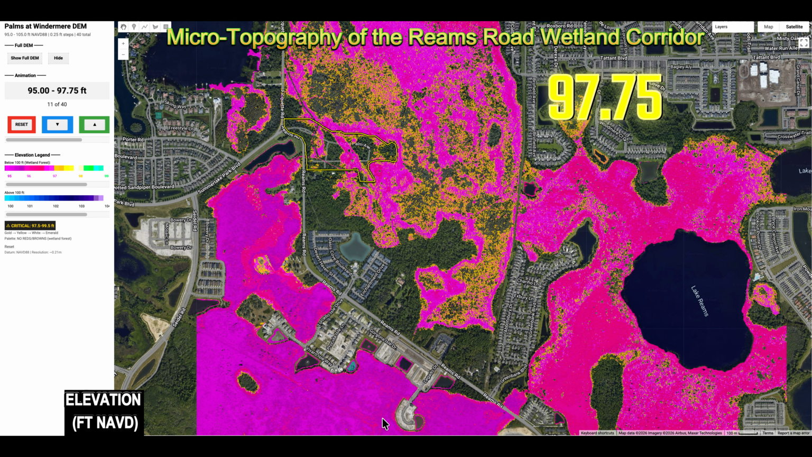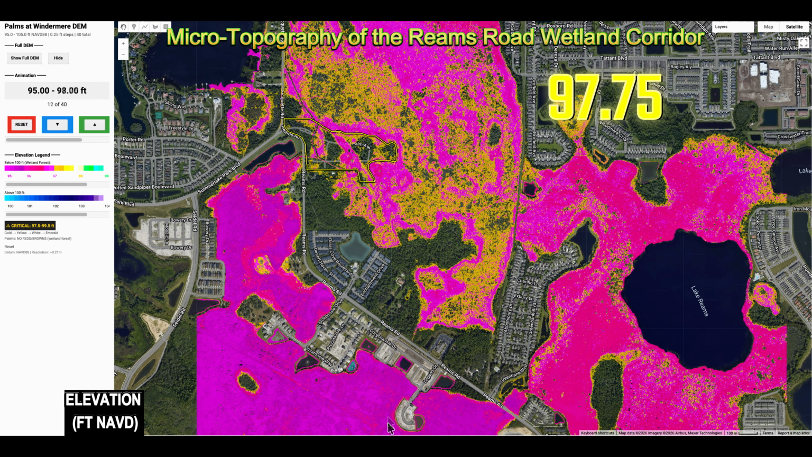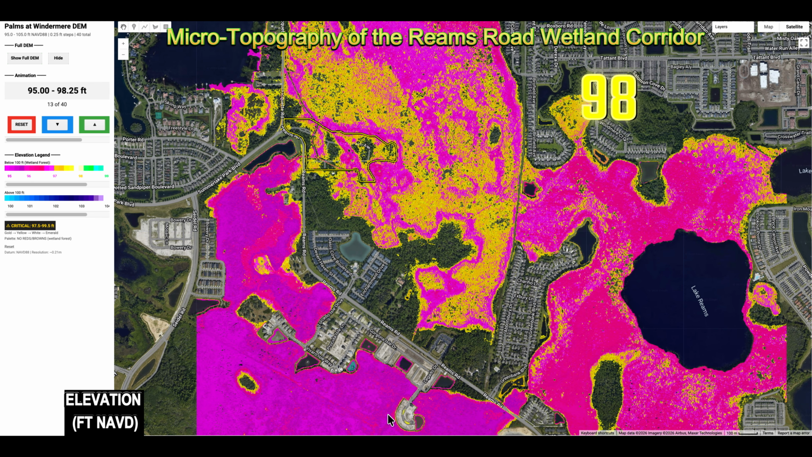Reams Road overtops at elevation 98.4 feet on the westerly side. During Hurricane Milton, flood depth on the road reached approximately 6 inches, making it impassable to the Disney employee parking lot and significantly impacting residential communities in the surrounding area.